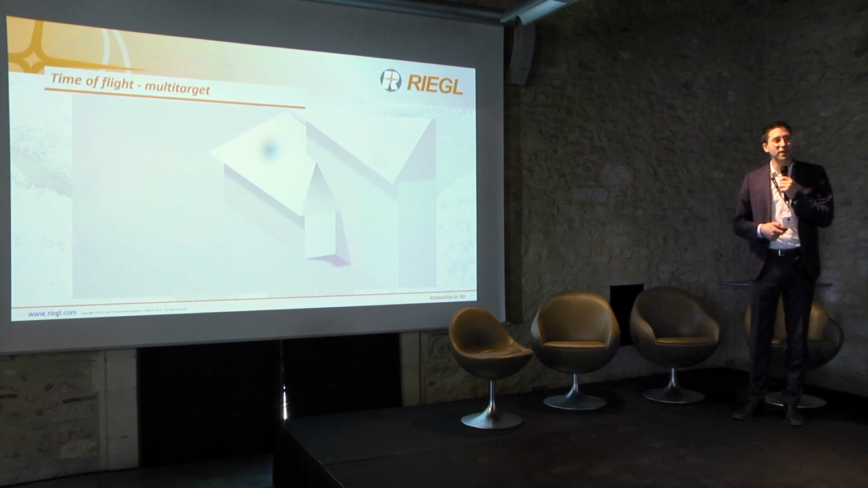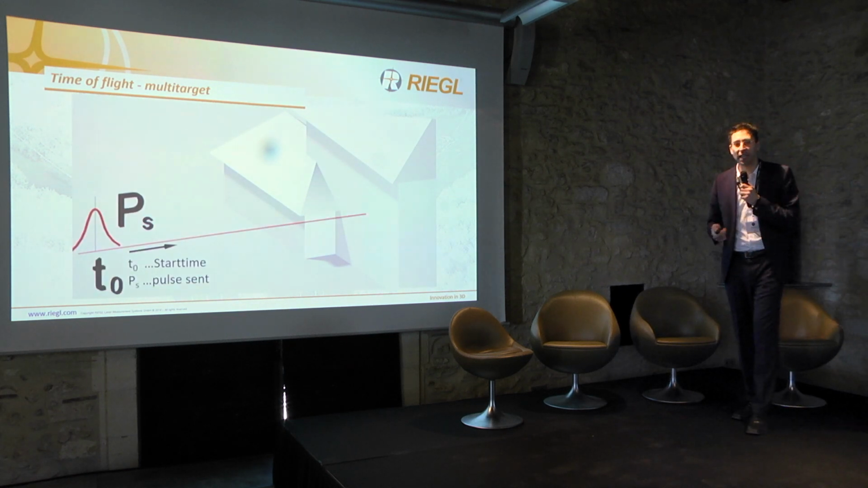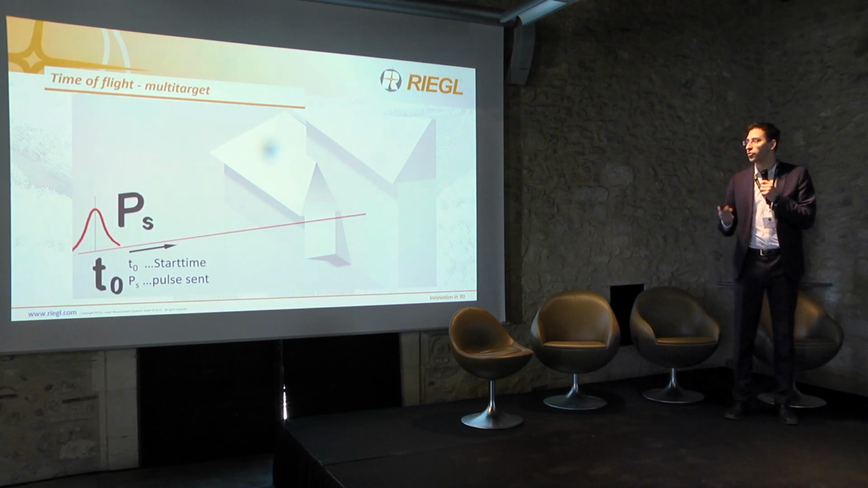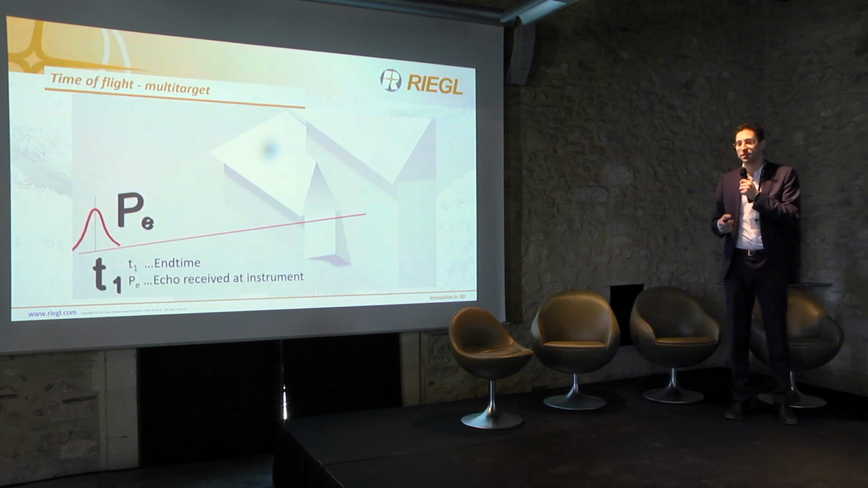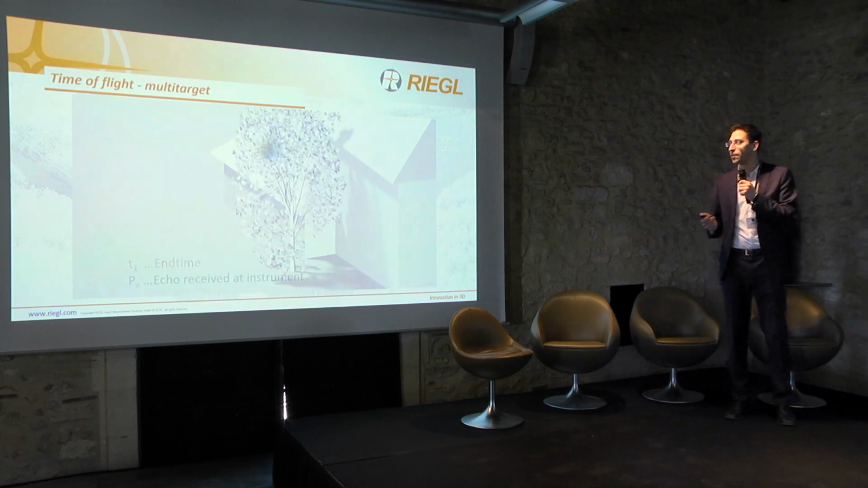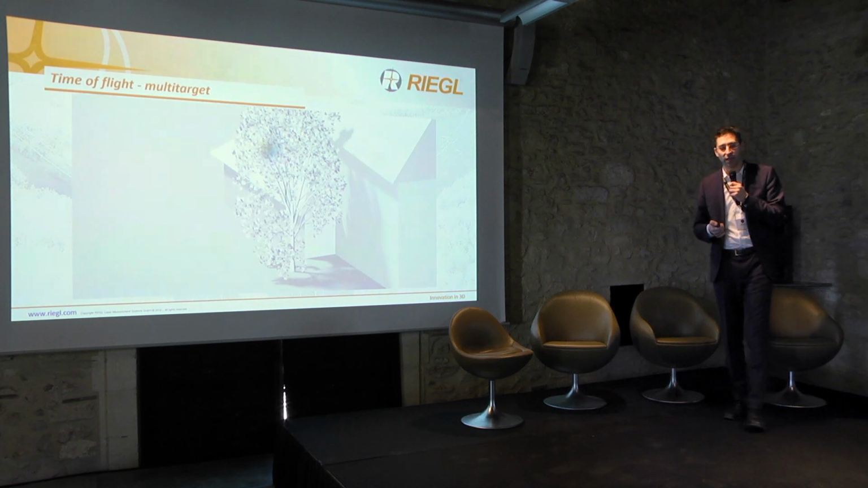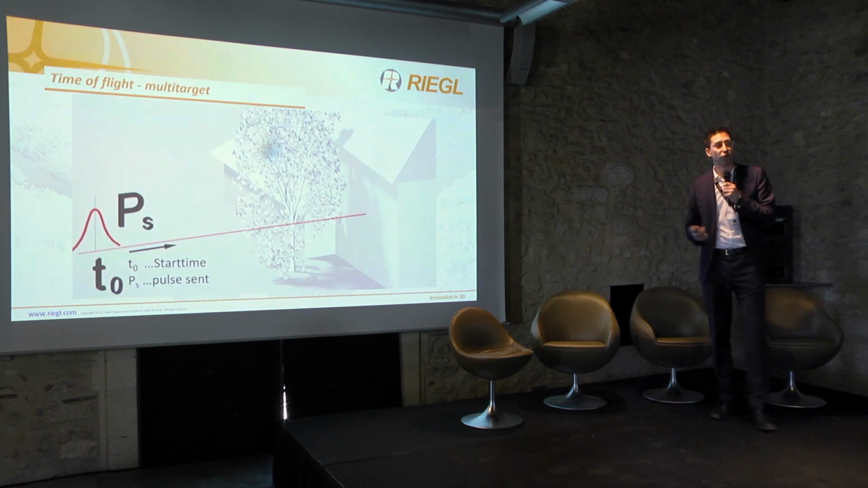It was shown very briefly in the video what the time of flight is, and what the multi-target capability, the multi-return, of the sensor offers. What we do is send out a pulse and receive a reflected pulse. This would be the easy measurement principle. But of course, if any object is hidden in front of the surface we would like to measure, we're talking about a multi-return system.